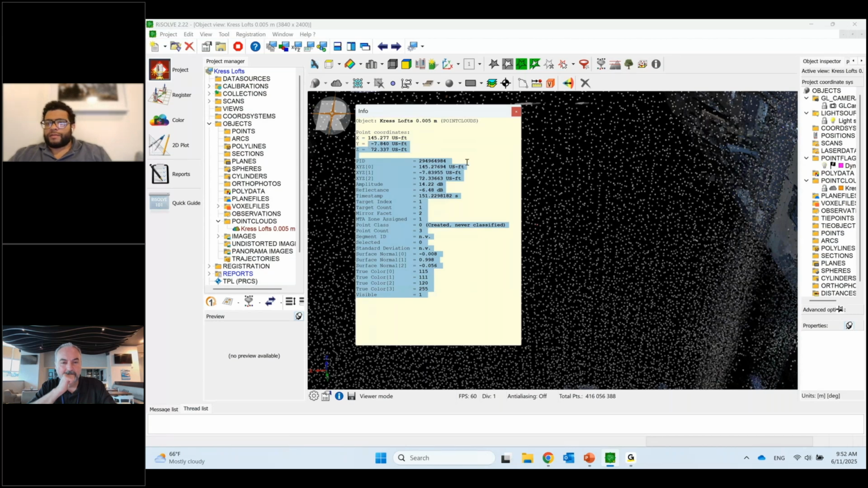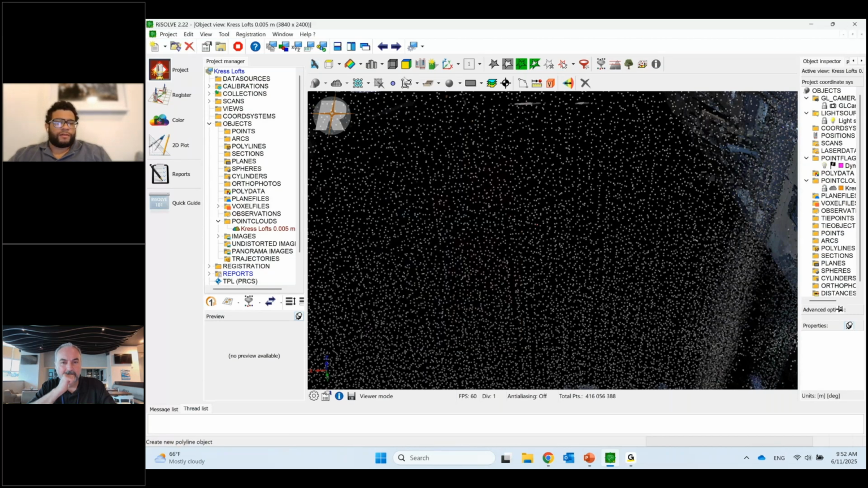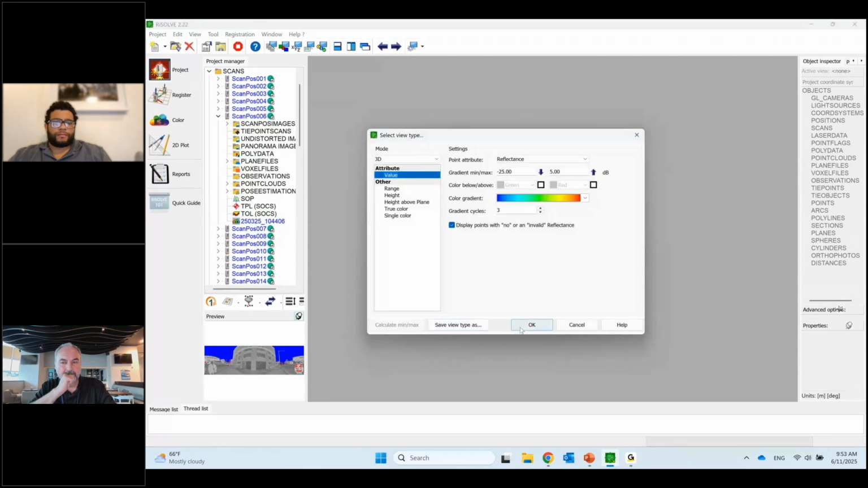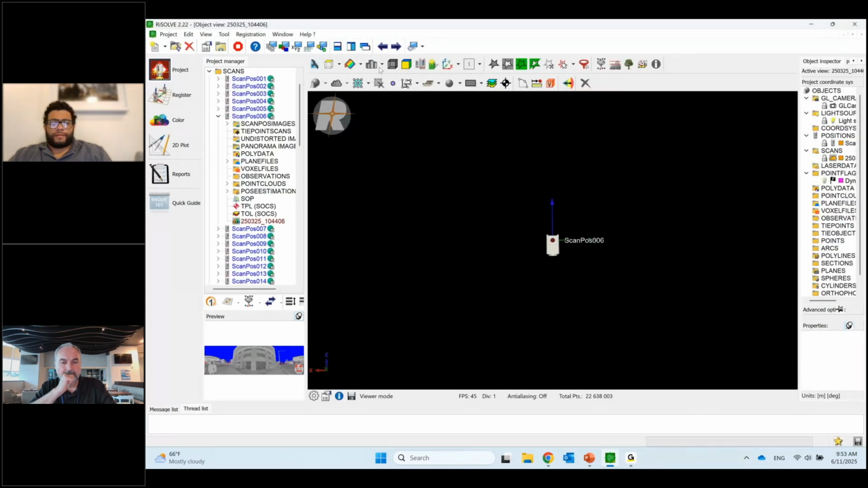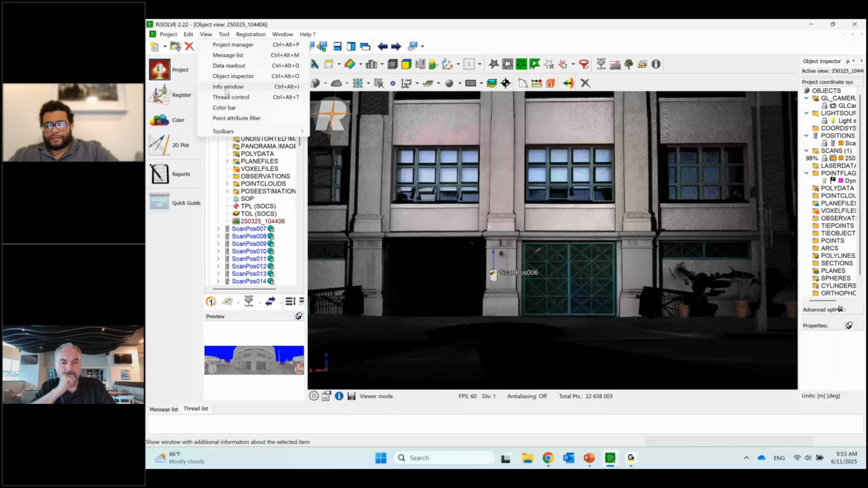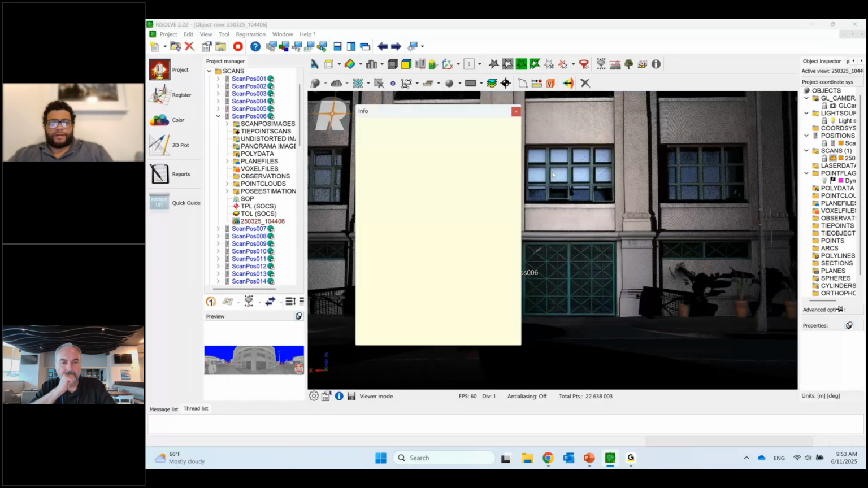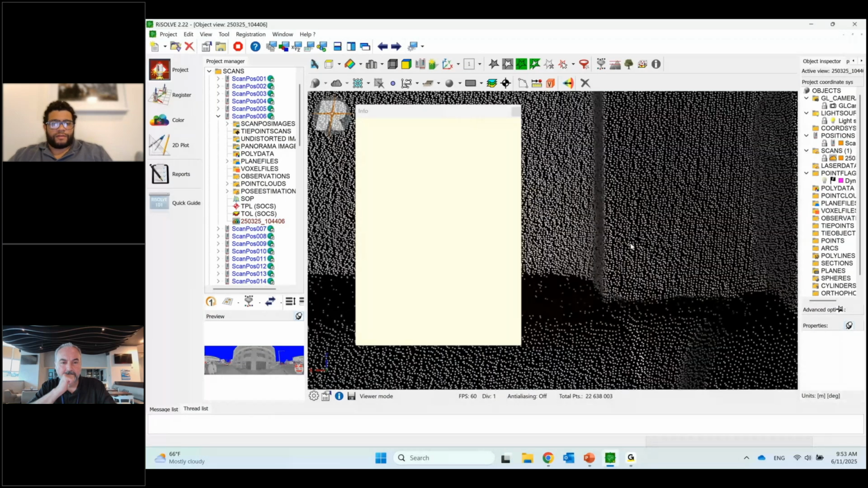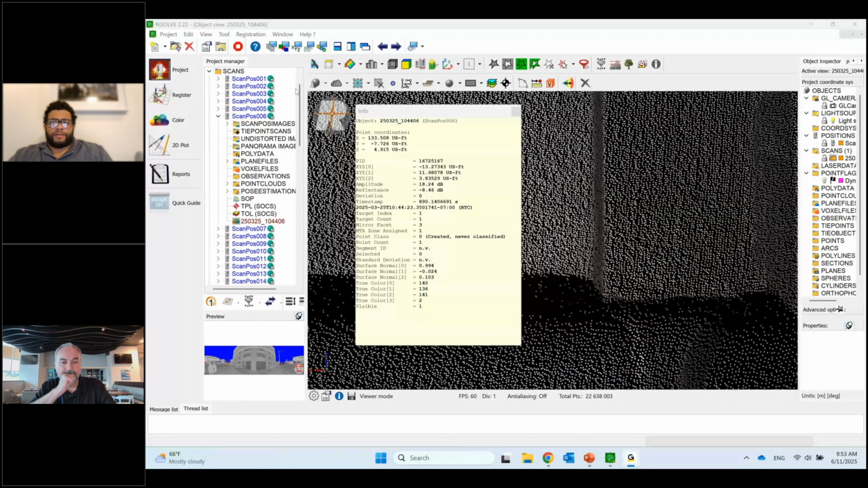There's actually more here, because this is a subsampled point cloud. If I open up a single raw scan position, and use this info window to click on a single point, now I can see all of the attributes for that point, including the deviation and stuff like that. All of these different attributes we can filter by.